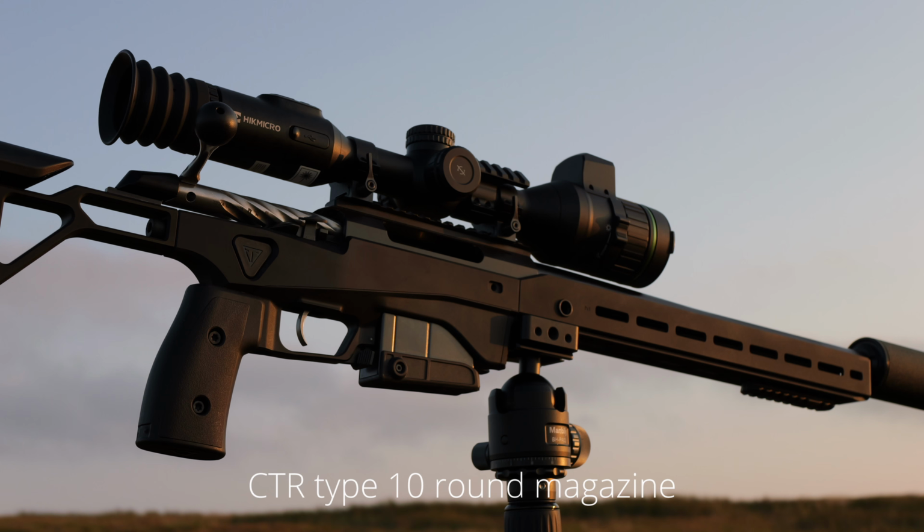That's the metal magazines. Really good, and I have no problem with feeding with that at all, which is great. Then we've got a 20 MOA Picatinny rail for long range shooting, and a 24-inch varmint barrel, which is a heavy barrel, but that's the price you pay for accuracy.